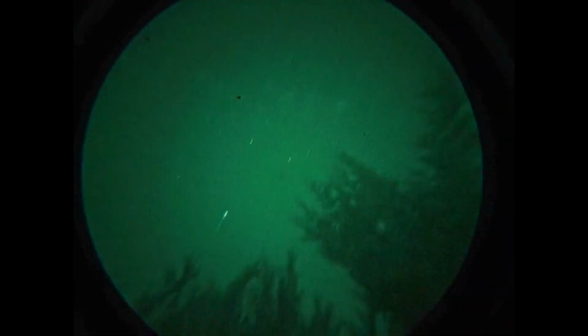But I mean, look at these stars, look. It's just incredible that I cannot see literally most of these stars. The majority of these stars I cannot see.